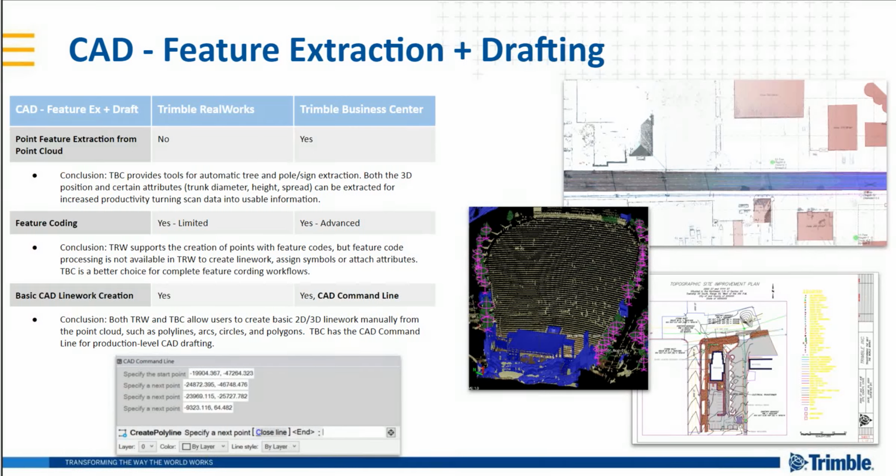Ray, Jason, anything to add there? I can add a few sentences. As a surveyor with a mixed fleet, I really like how I can do production CAD drawing or creation in TBC. Most of the times, not only are we interested in the geometry of those features, but we're also very interested in the attributes.